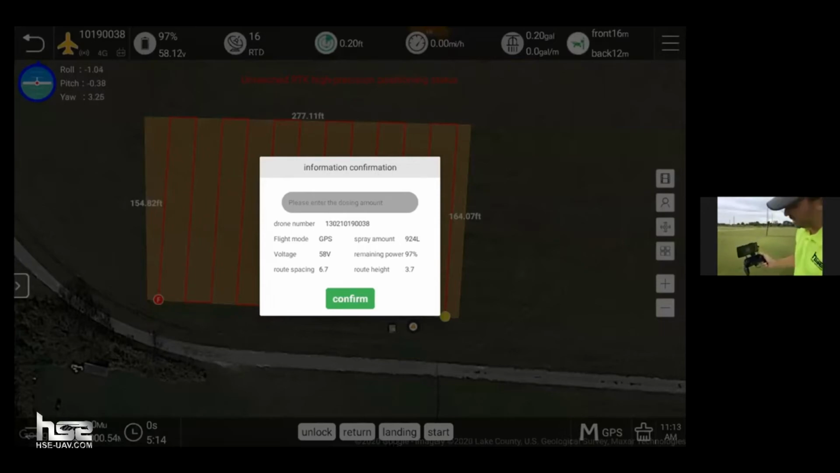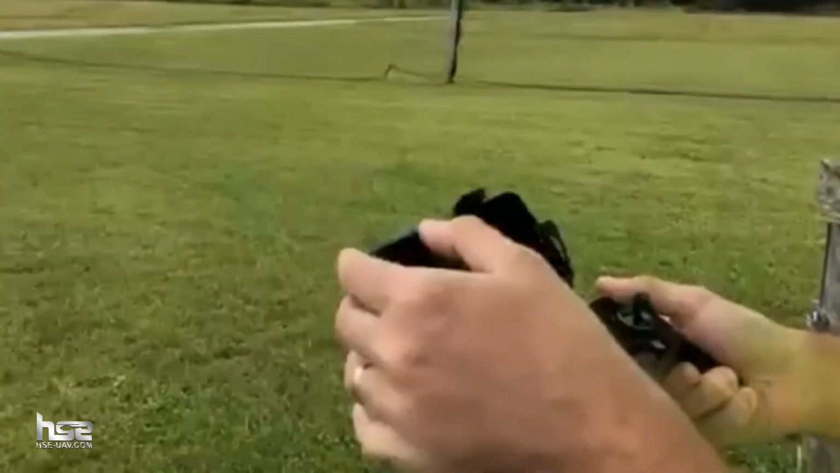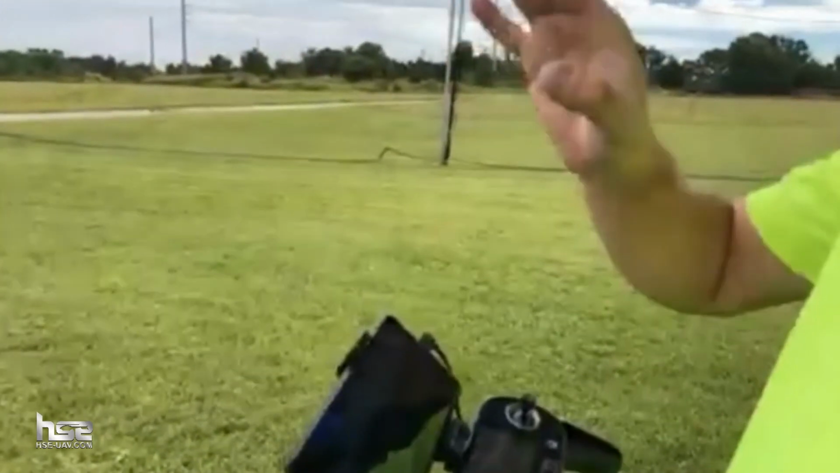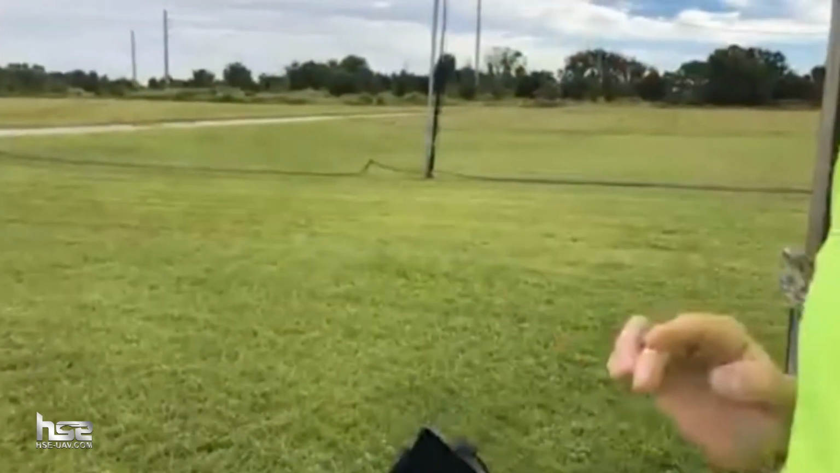This is the controller for the EVO. And you can see I have my phone up here on my device. Let me switch to the app here. We'll share this screen with the app view in just a moment, but I'll show you the takeoff. We'll get it up in the air, and then we'll take off with the spraying drone. Then I'll show you from air to air.